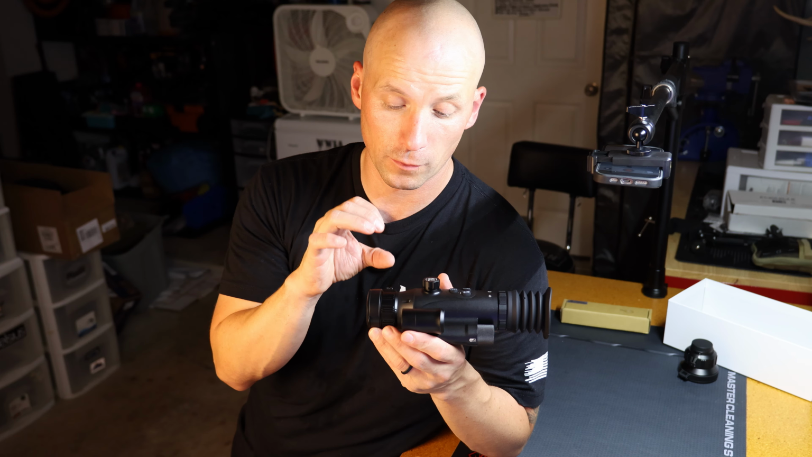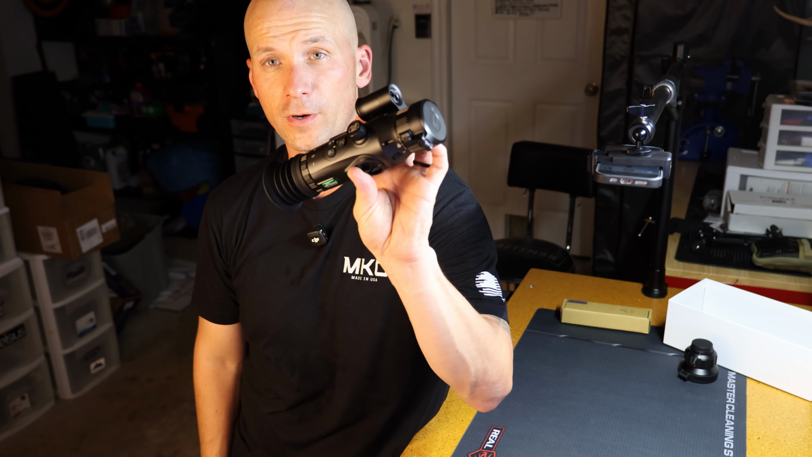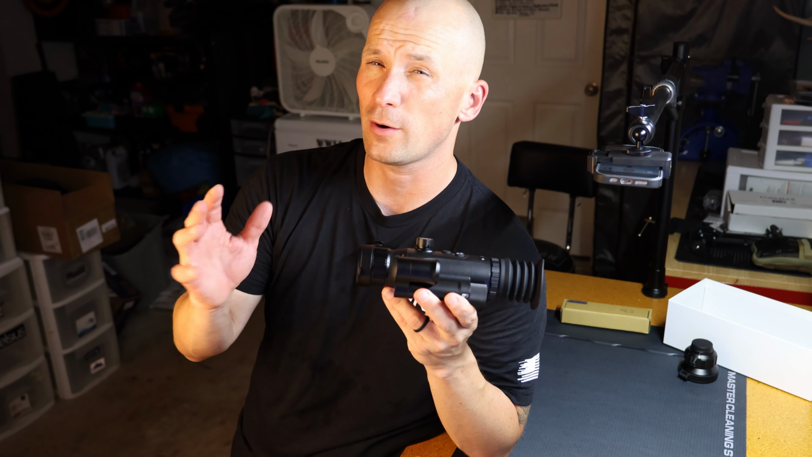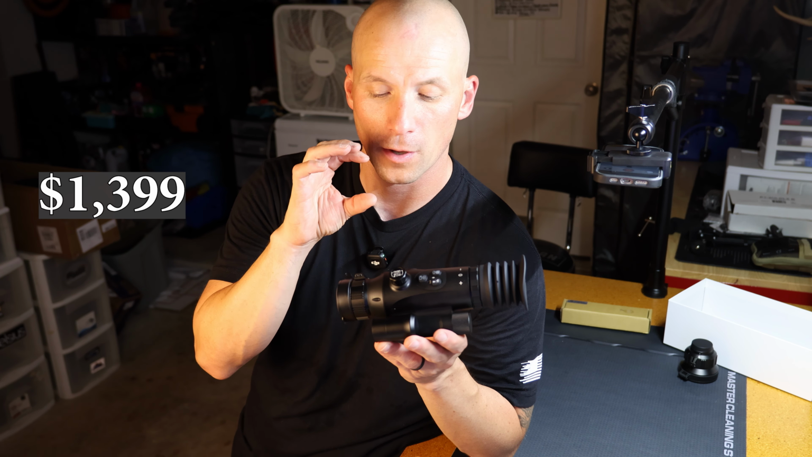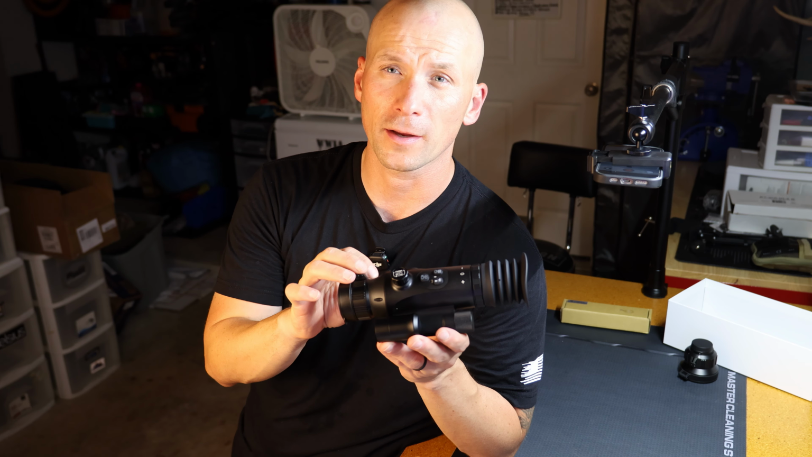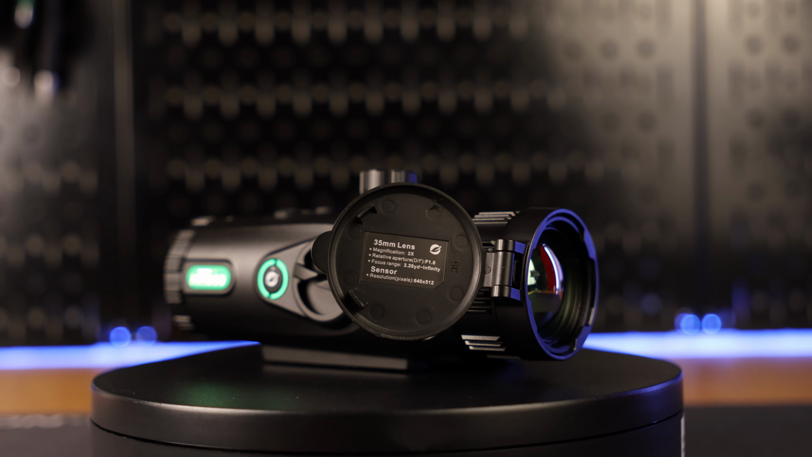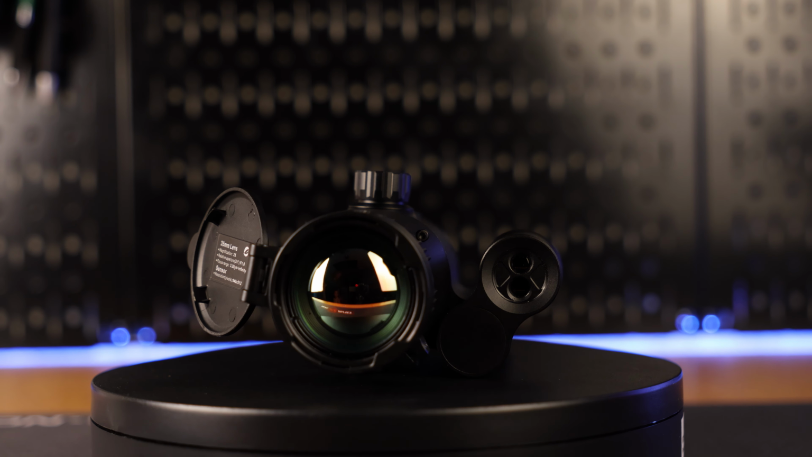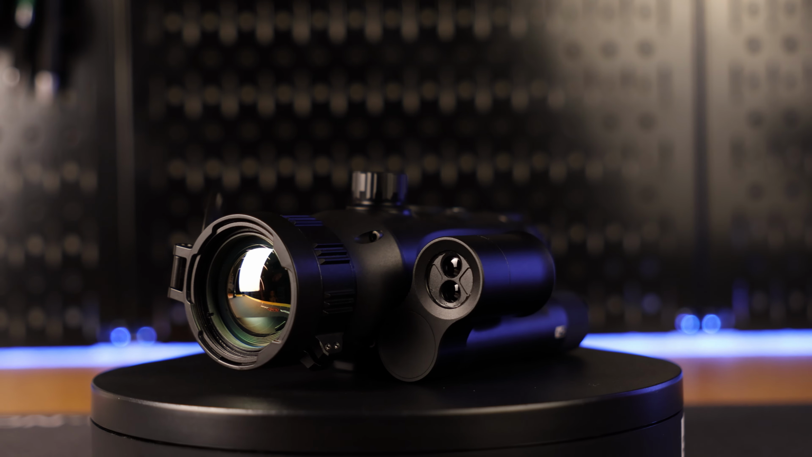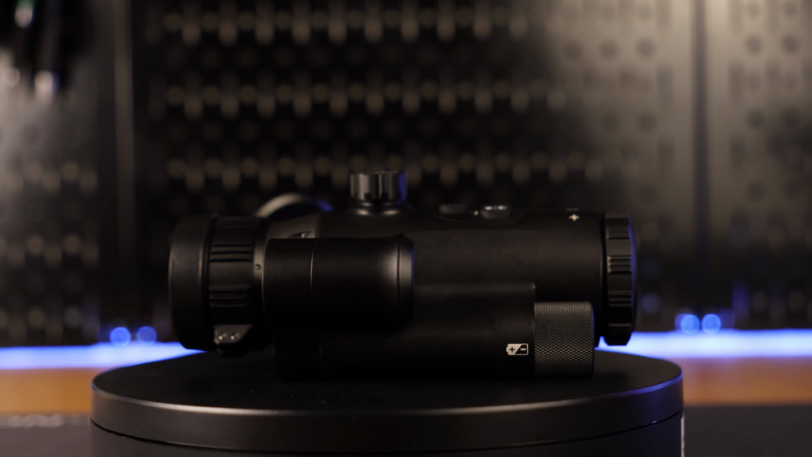They do sell it with just the 35. For example, this standalone right here, I want to say it comes in right around $1,300 to $1,400. Still not bad for the quality of what you're getting. Years ago, thermal optics were ranging anywhere from $3,000 to $10,000 depending on what type of resolution you would get. And now we're looking at sub 2,000 for 640 resolution.